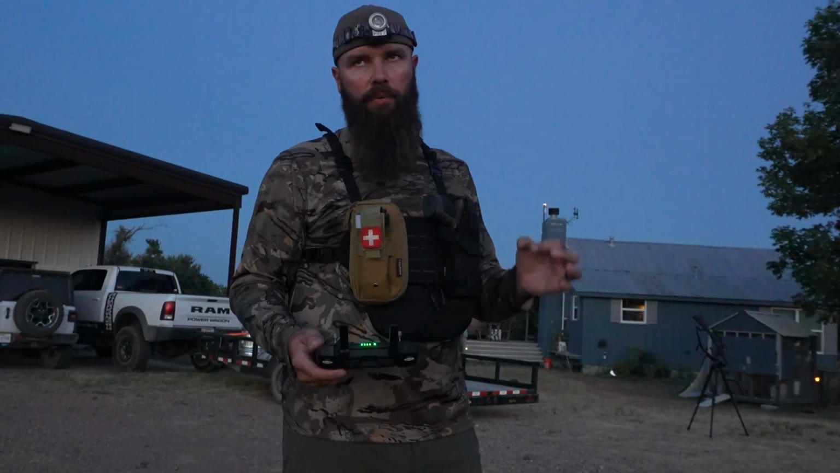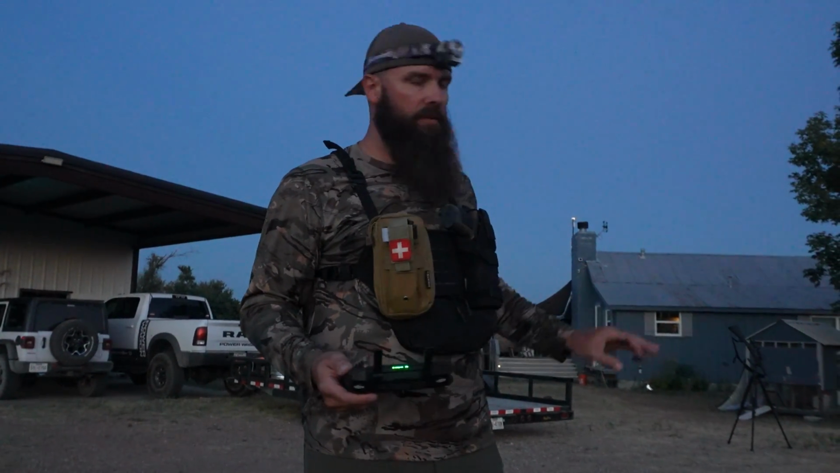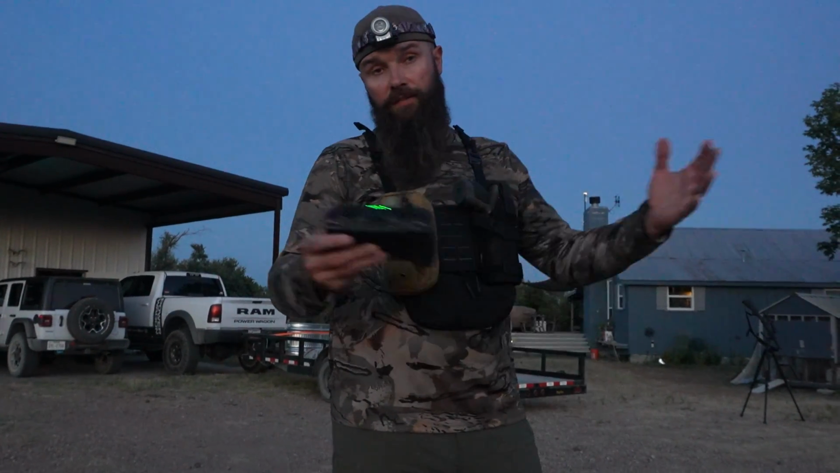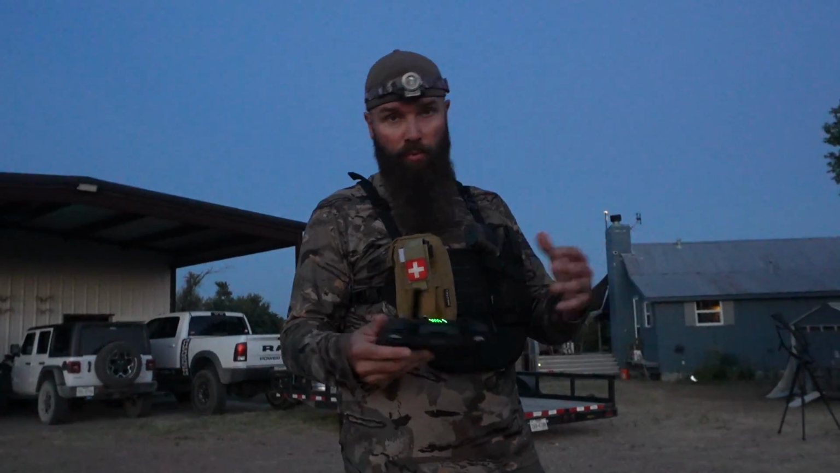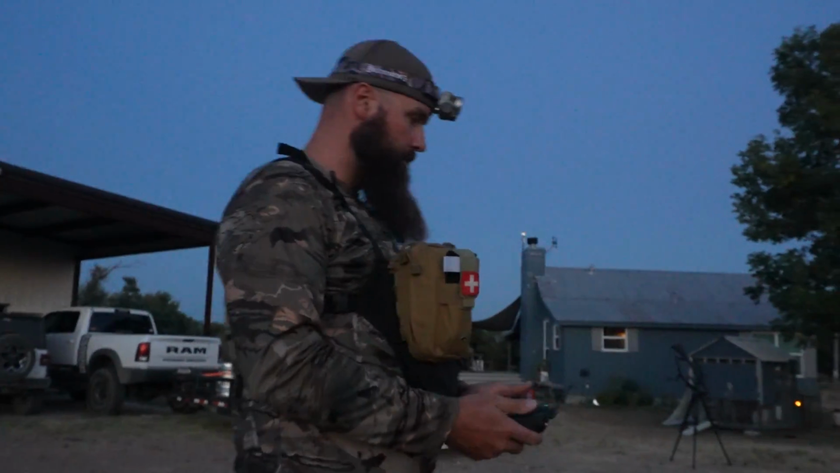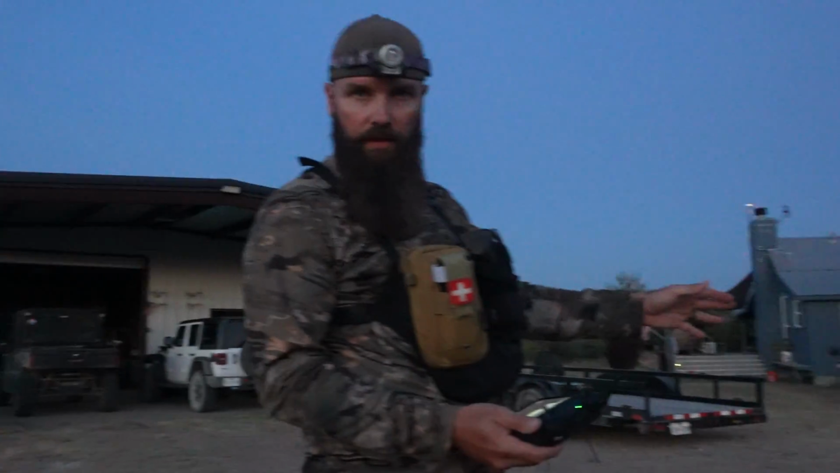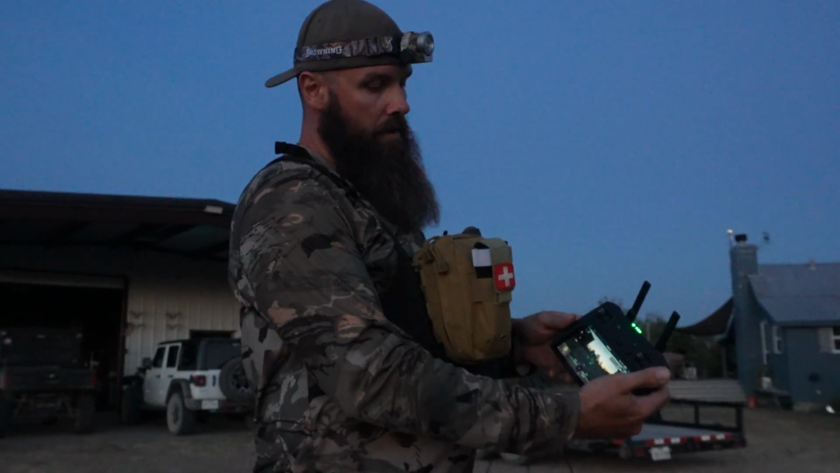I added on top. That is actually required by the FAA to make sure that during night flight the drone is visible to other aircraft. There's a whole lot of stuff you can learn in the Part 107 about airspace, airports, how to read runways and so forth. Actually pretty interesting. But now we're ready to take off. We got our lights all set up. We got enough satellites, so I'm just going to lift off.